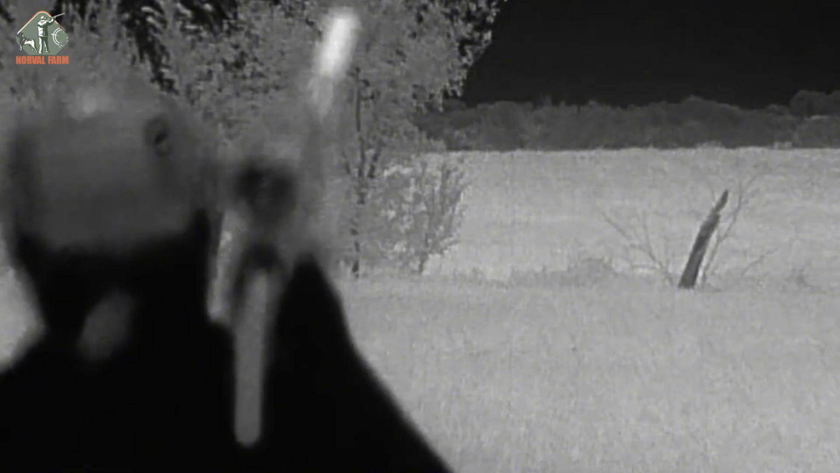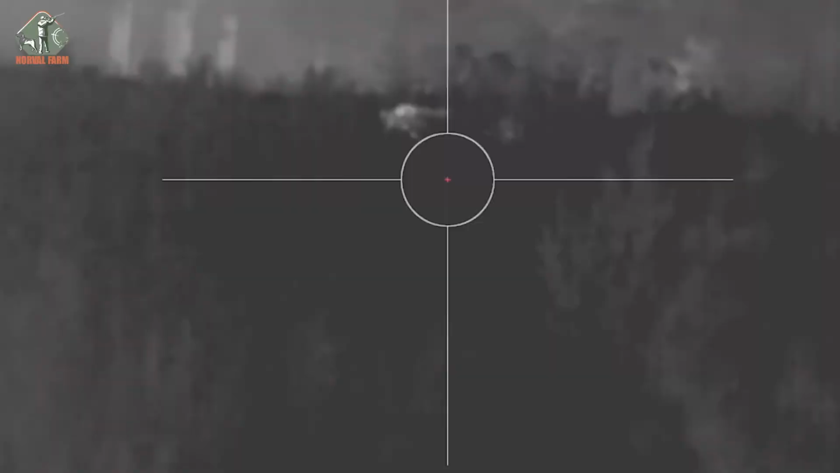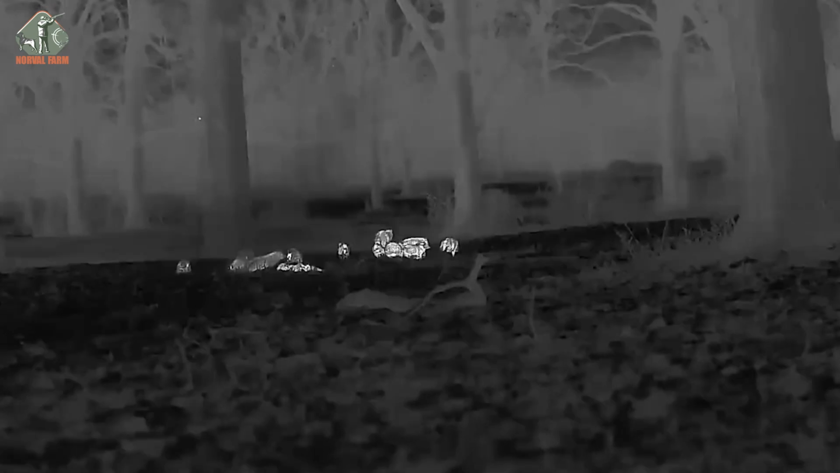Back at the same field, the boars had returned. I locked in on the alpha, by far the most destructive, and took aim. But our wild boar pursuit wasn't over yet. On the far side of the field, the herd had returned again, scavenging for leftover crops. There they were, boars streaming in from all directions. This was the moment we were waiting for. The entire team moved in for the takedown.